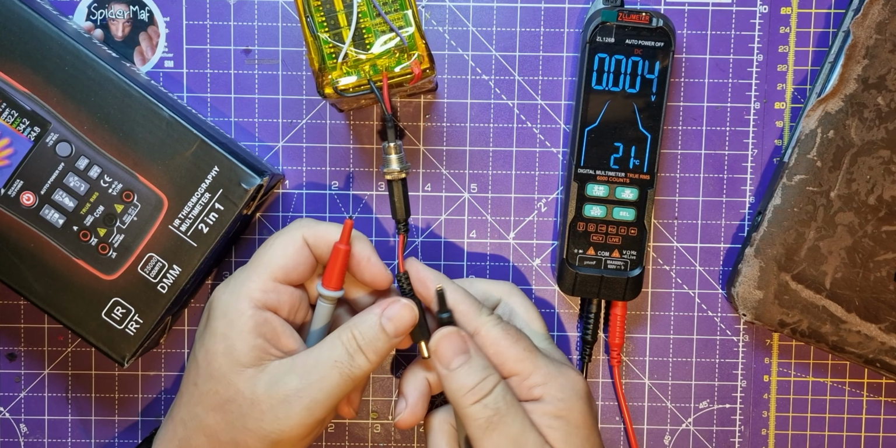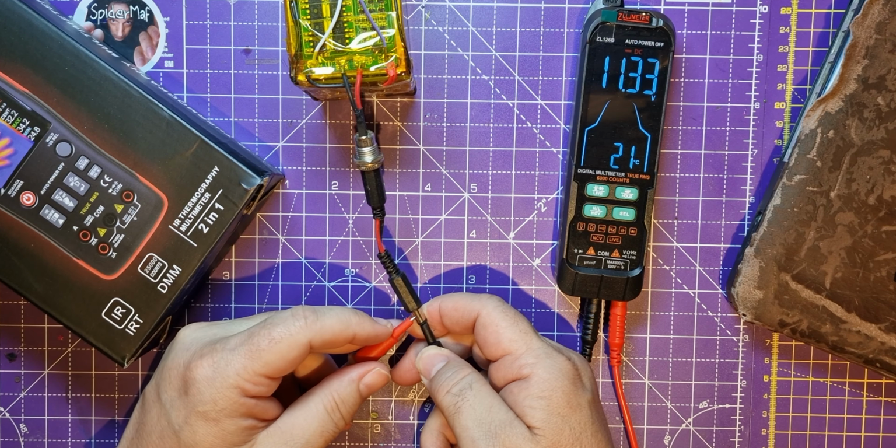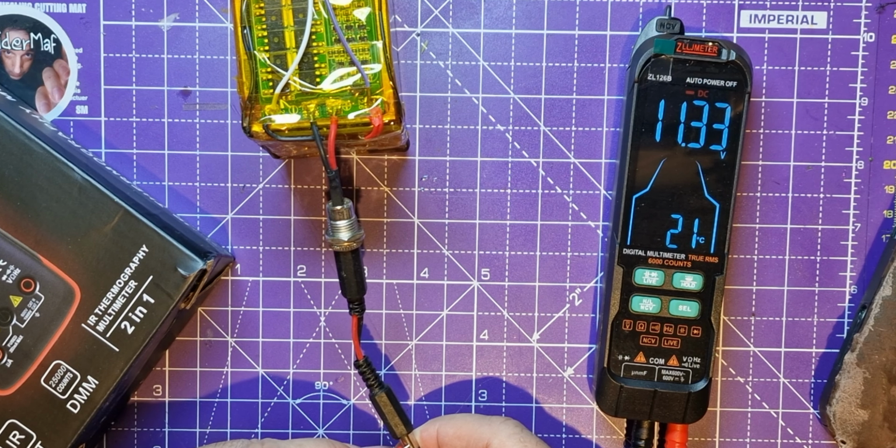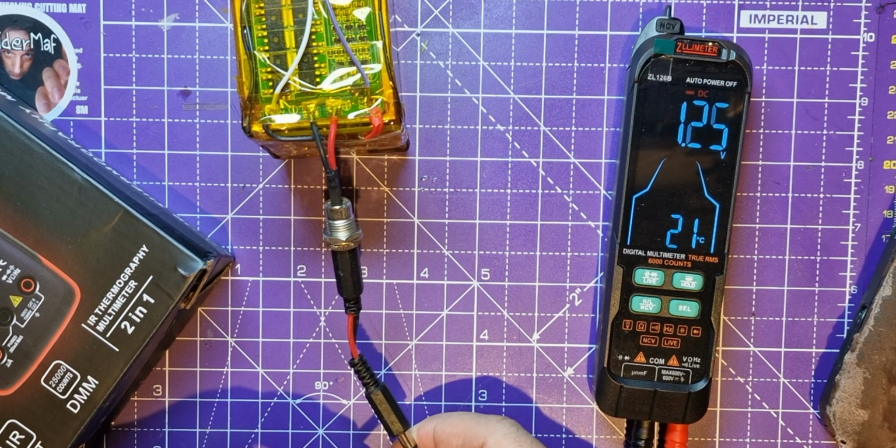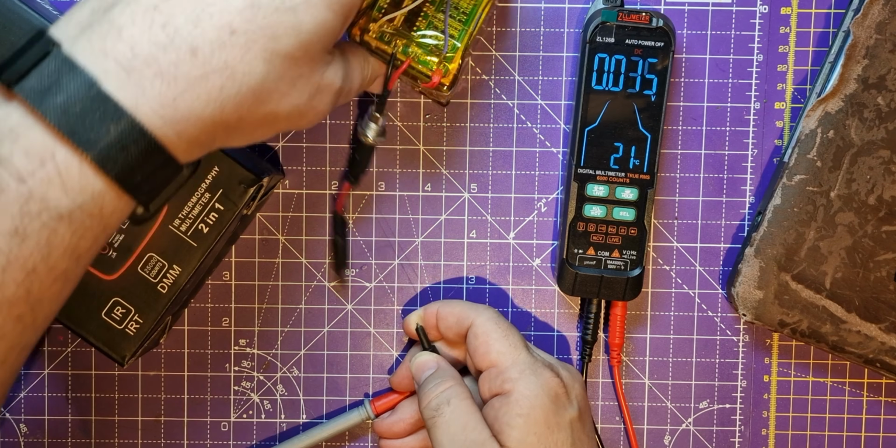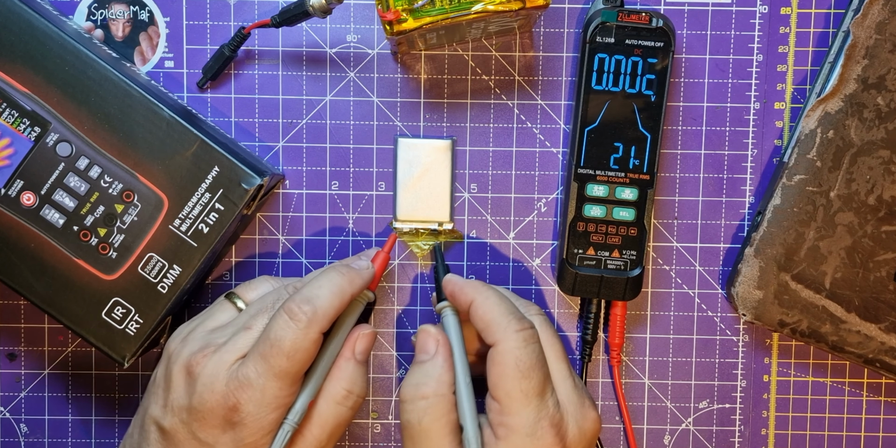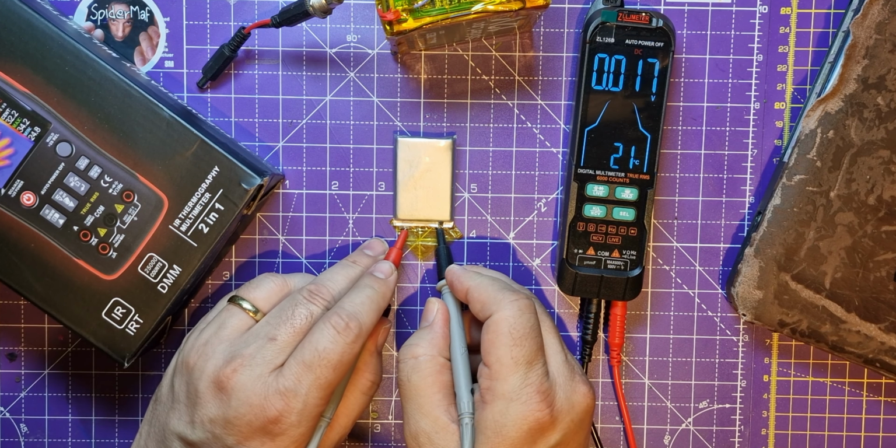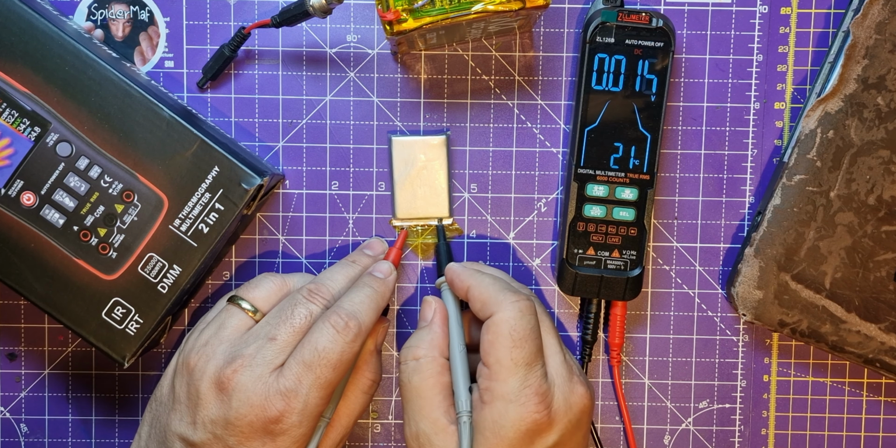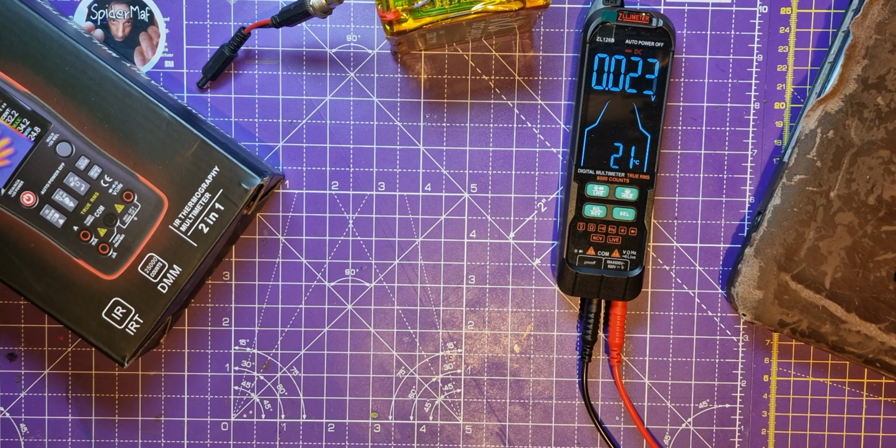Okay, this should have some bang in it, if nothing else. Let's see whether this destroys it, whether I get stuff. Okay, so I'm getting 11 volts out of that. So I think that was a problem in an earlier video. You can watch about this video here. I still think that's working perfectly, and I think that this battery really has had it. Yeah, it's way too flat. It's just too flat.